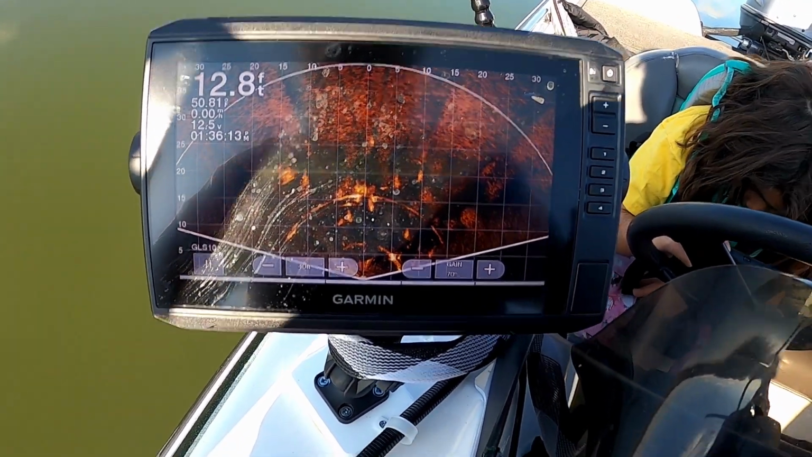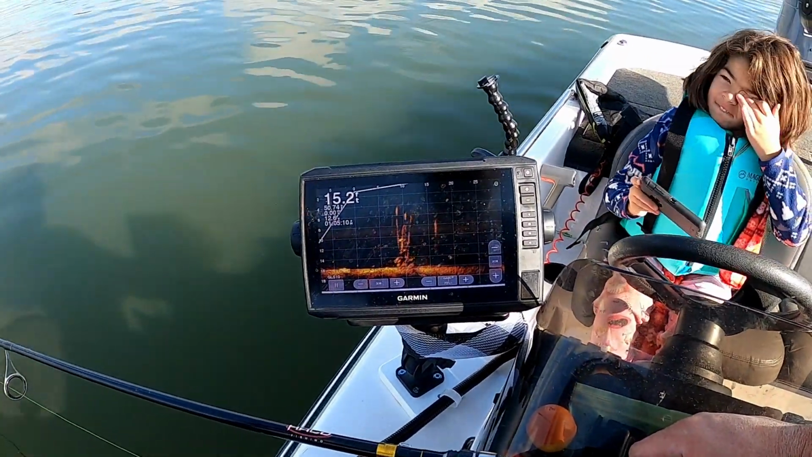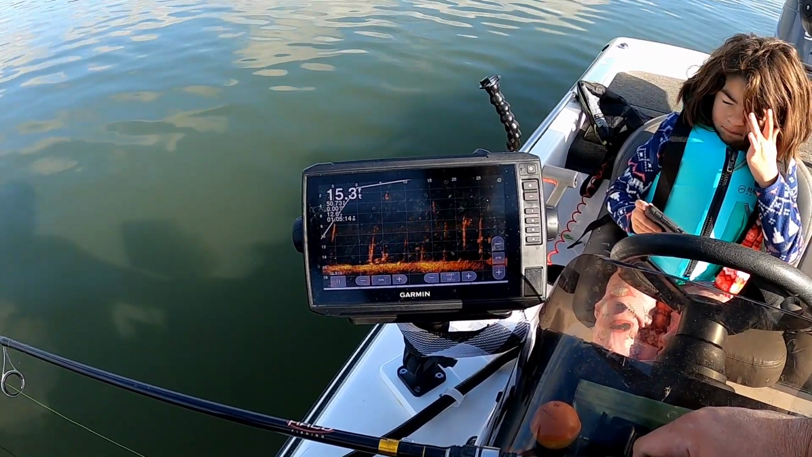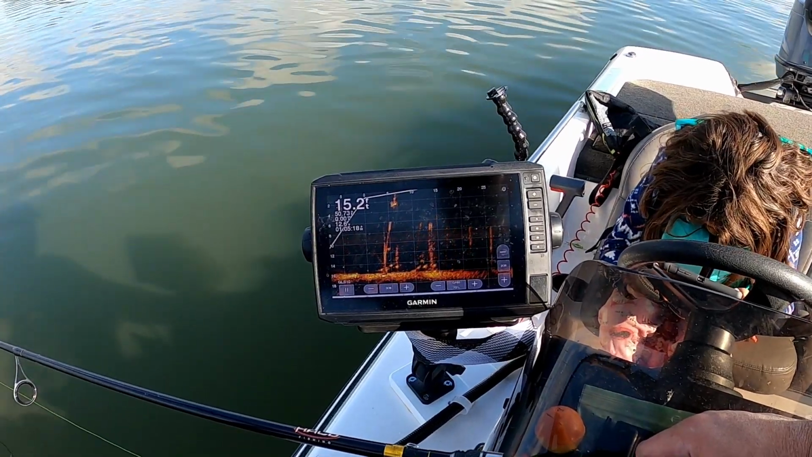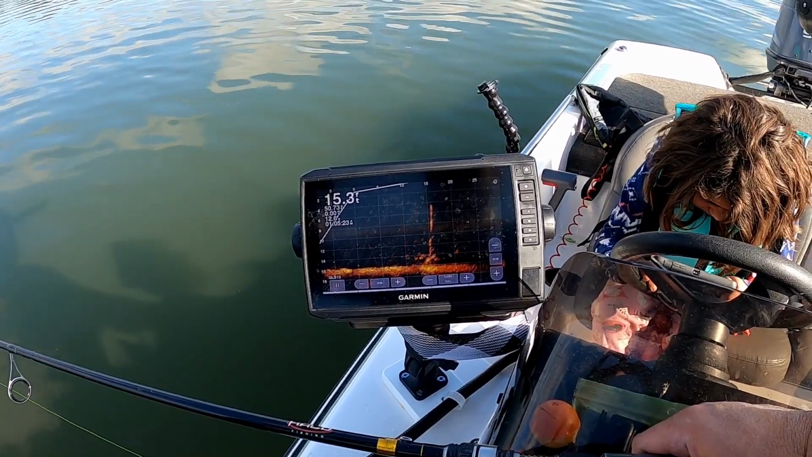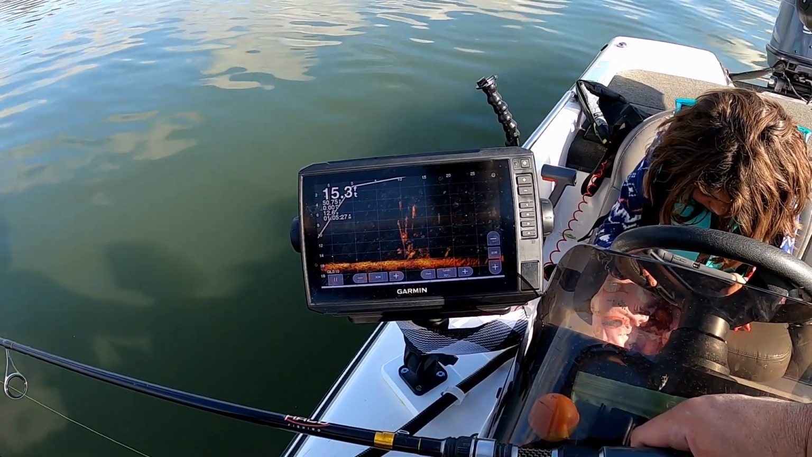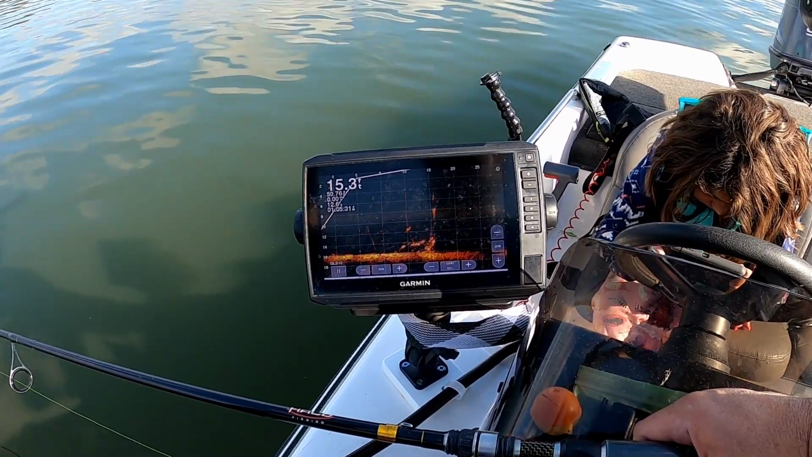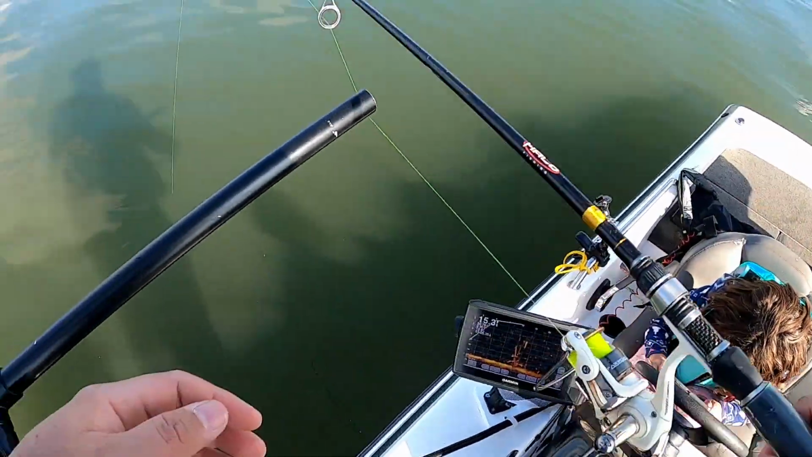Alright, let's do some catching. One of the advantages of the Livescope, I'm just panning around. You can see this is a pretty long stake bed, but you can see where the fish are, and more importantly where they're not. So I see a concentration right through there around that bundle. So I'm just going to get my bait there, and you don't have to always see your bait. It's nice, but you're just trying to at least get it to where they're at.